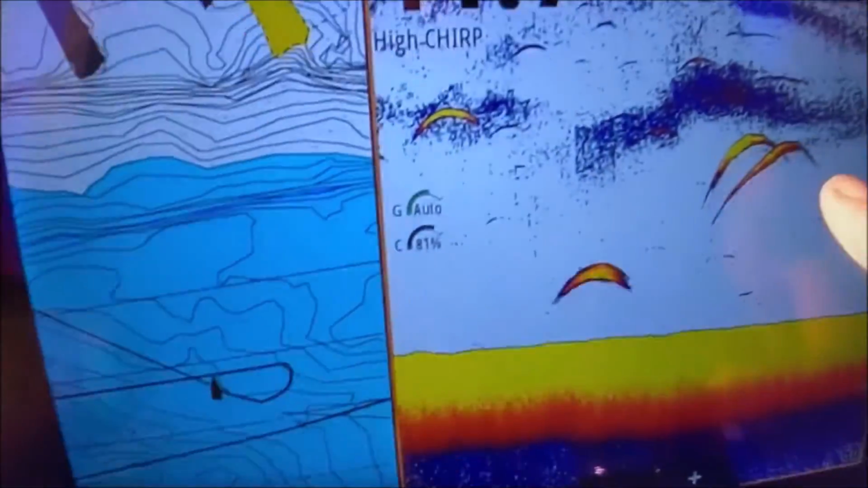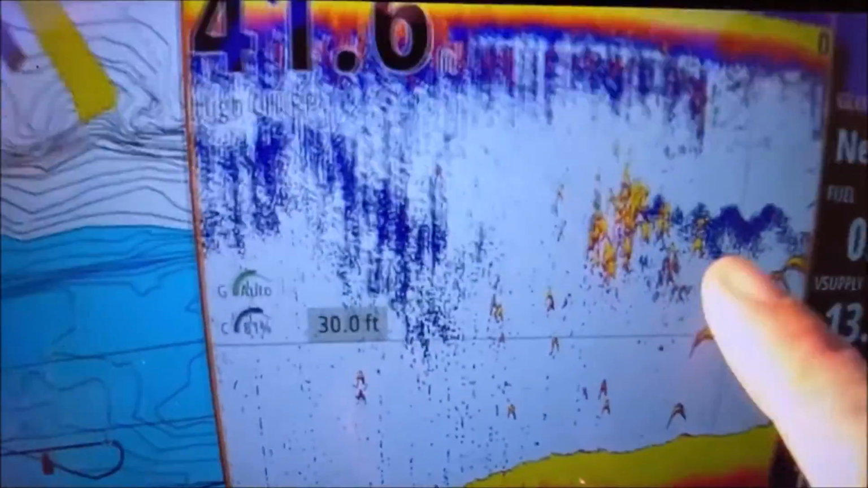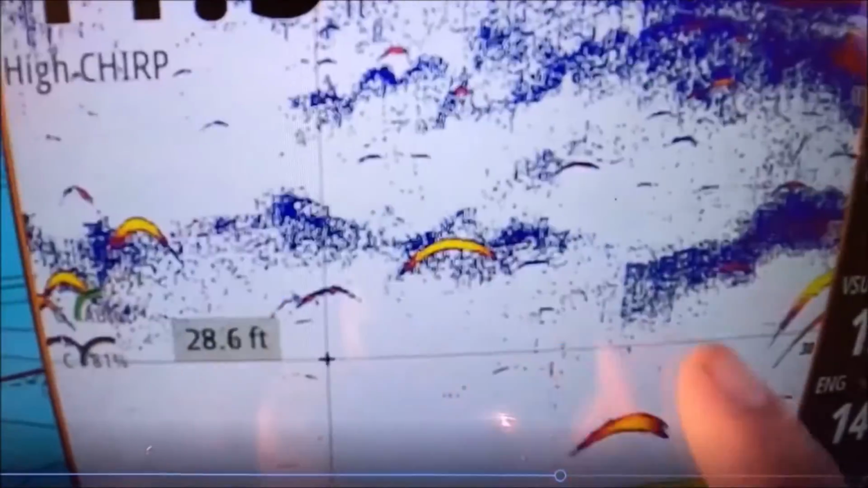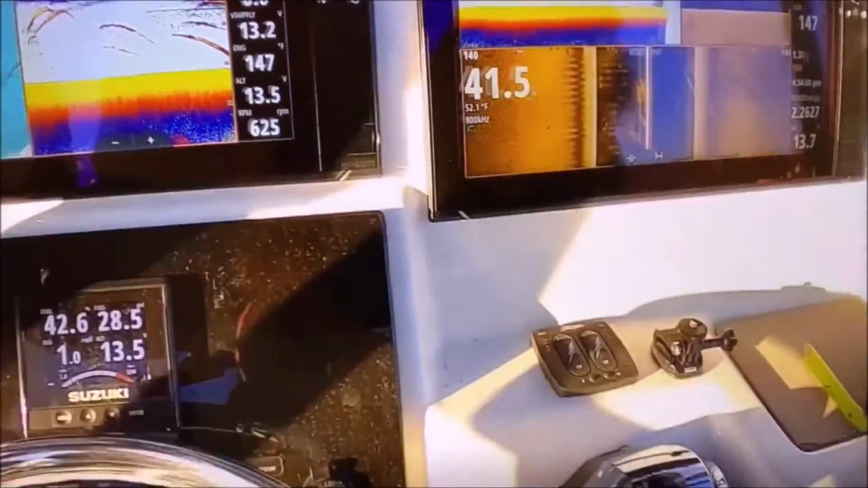All right, you guys want to know what fish look like at speed? We were running about 28, 30 miles an hour, and we saw nothing here. And we came across light bulbs. That's what a school of striped bass looks like at about 30 miles an hour. So I dropped off plane, and now you can see what they look like. That's what they look like right there. Look at that, guys. Drop them down. Oh my goodness.